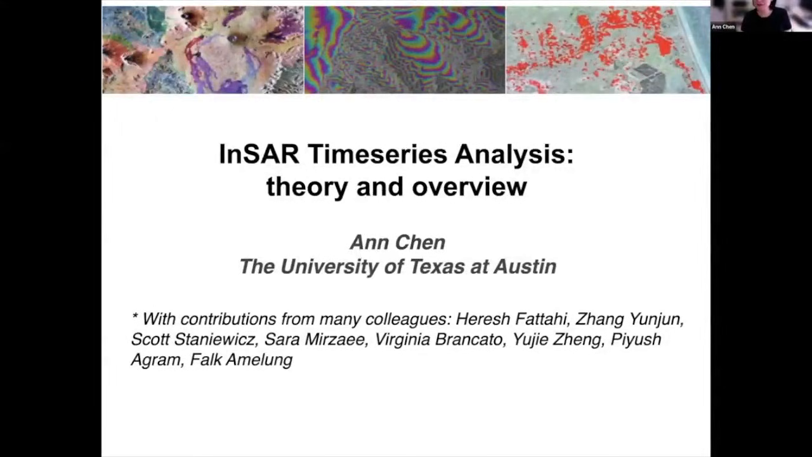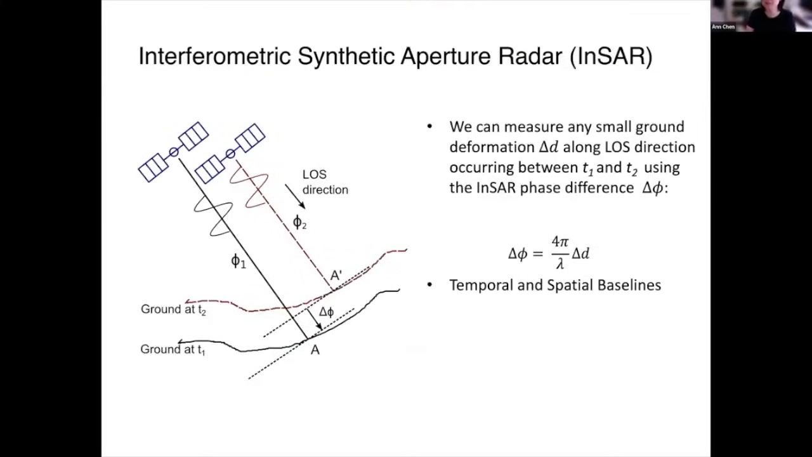So this is, again, with contributions from many people, and many of them are in this year's class. Let's have a quick review of what InSAR actually measures. With a single interferogram at a given pixel, it measures the total deformation that occurs between the two SAR acquisition times along the radar line of sight.